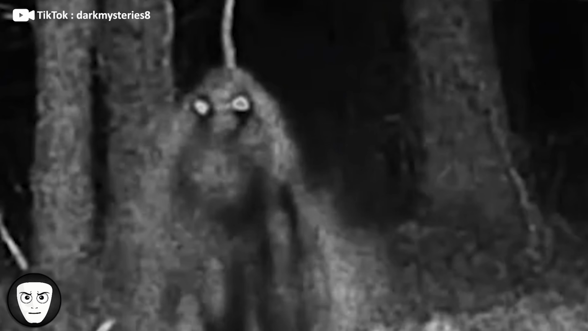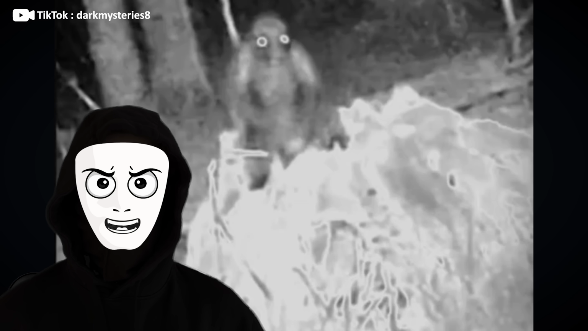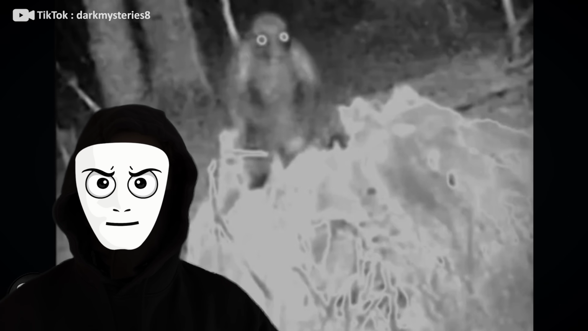It shows a small, hairy creature standing upright in front of the camera. It's not human-sized, but it also doesn't resemble any familiar animal. Some initially suggested it was a raccoon, but it doesn't really move like one, does it? If you see something I can't, let me know.